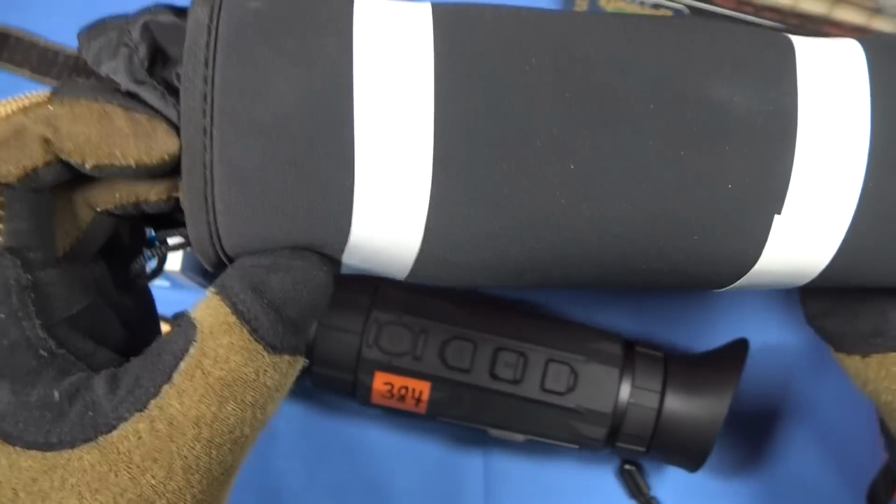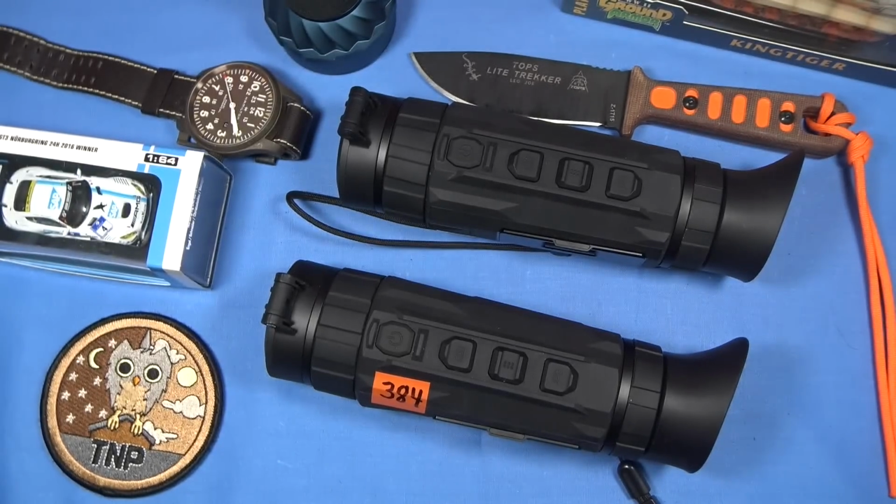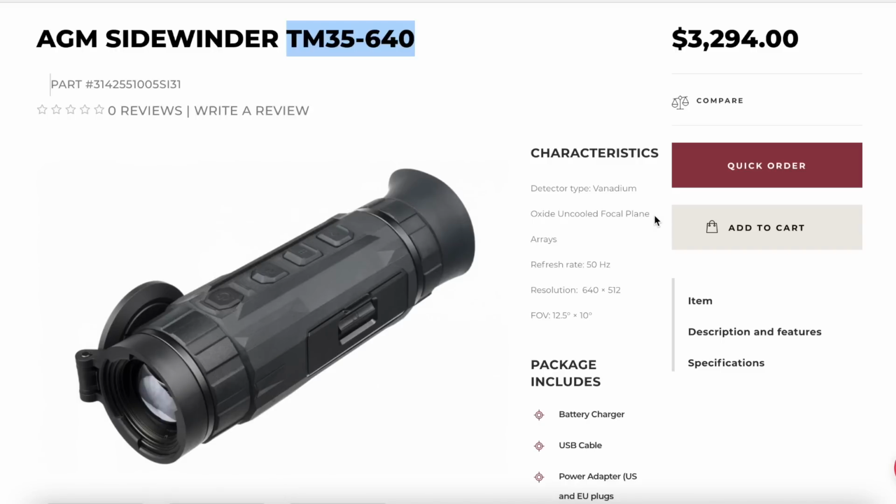I didn't really float it in the water, but I suspect it would probably float with the unit in it. You're getting a lot for your money, both in performance and accessories with either Sidewinder. Let's go over the menu system as quickly as I can, dudes.